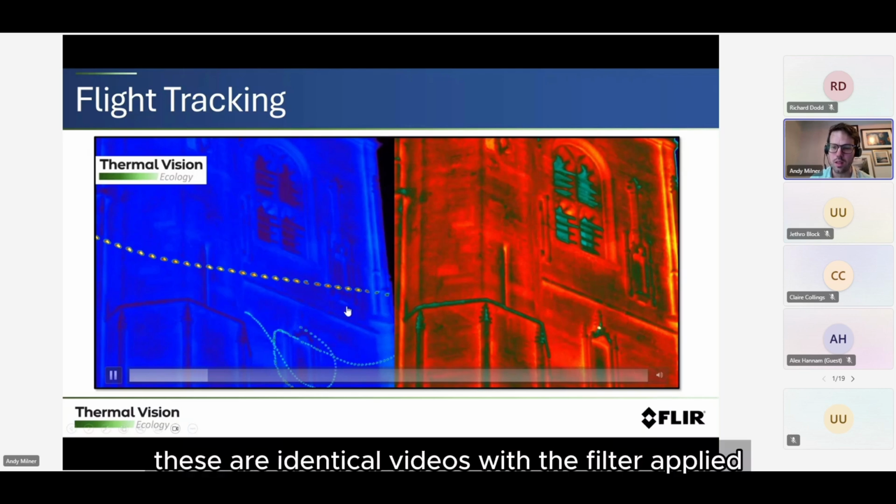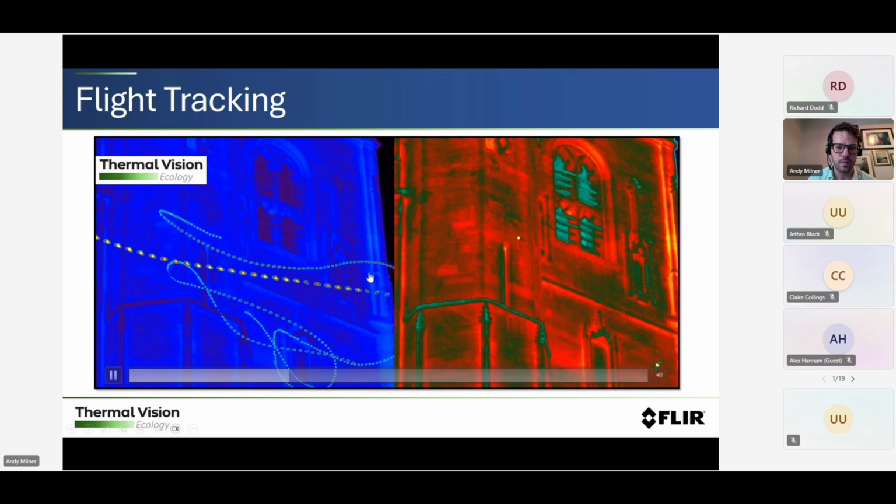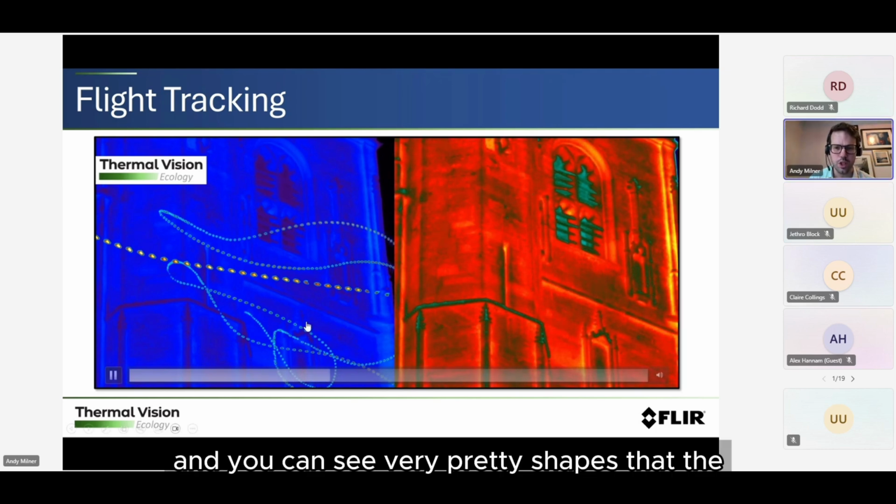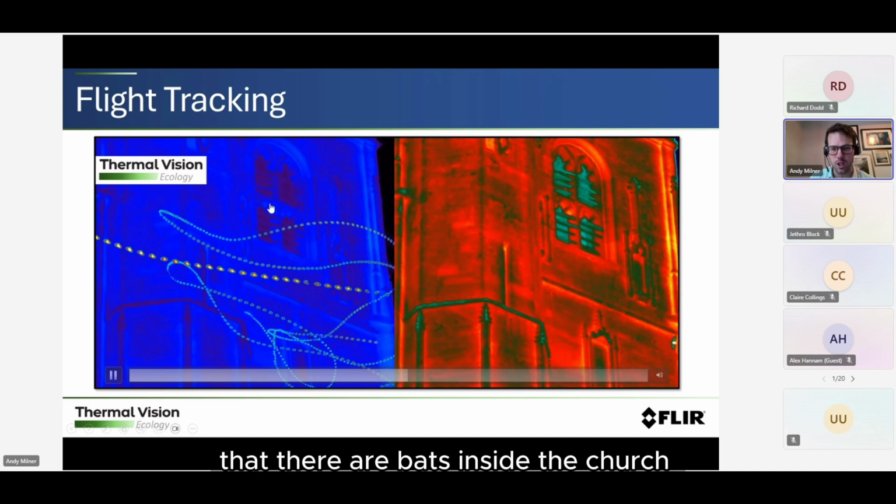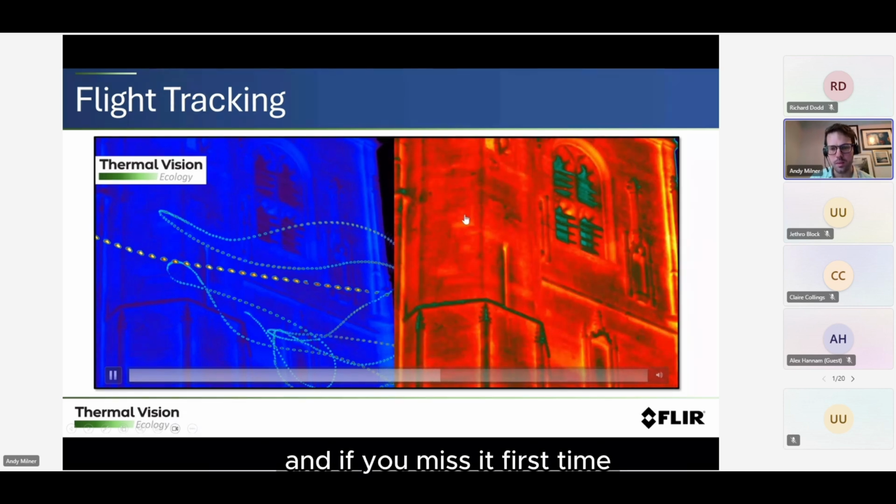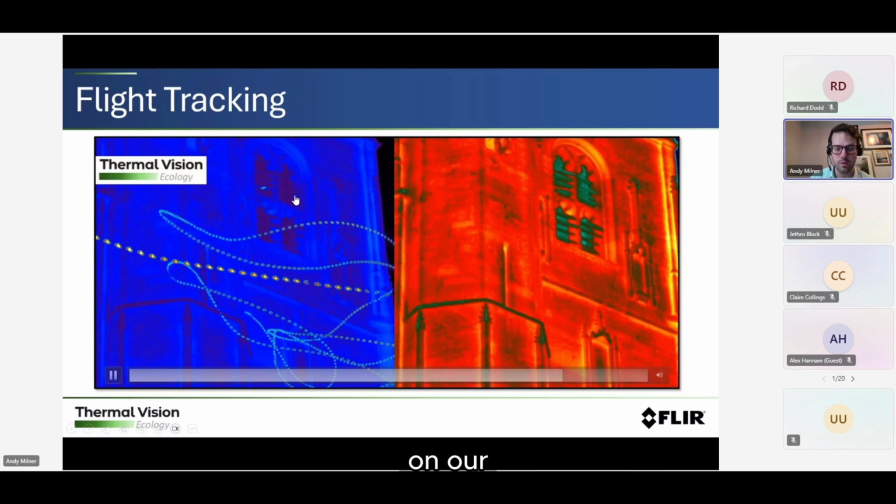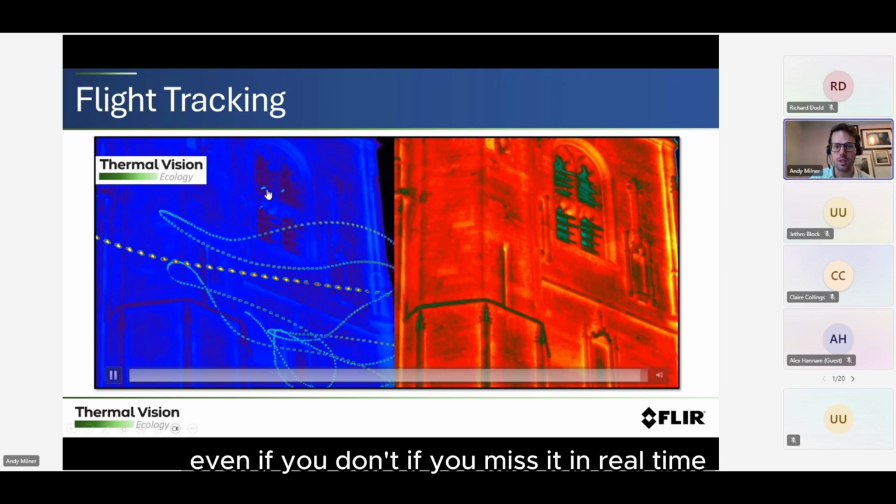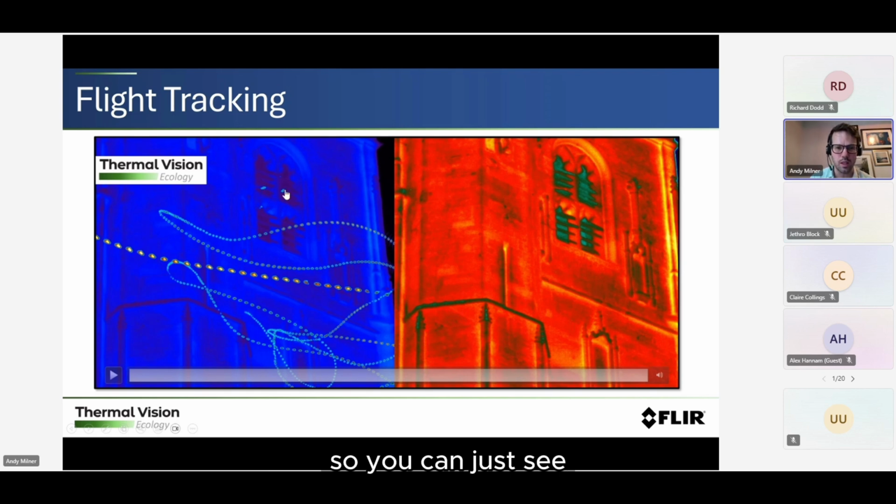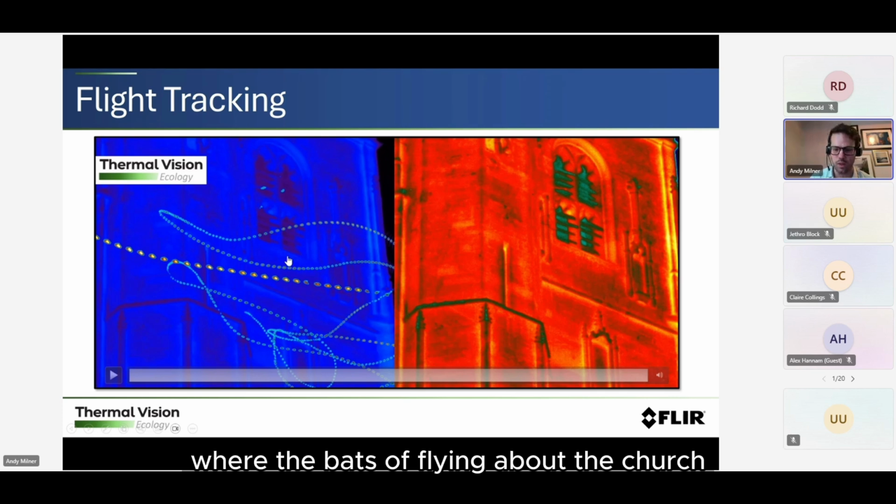So you can see these are identical videos with the filter applied, and you can see very pretty shapes that the bats make there. If you look closely, you'll see as well that there are bats inside the church, and if you miss it first time, or if you don't see it on the video, it will leave its mark with a flight tracking feature, and even if you miss it in real time, it will leave an imprint there, so you can just see the faintest little dots where the bats have been flying about the church.